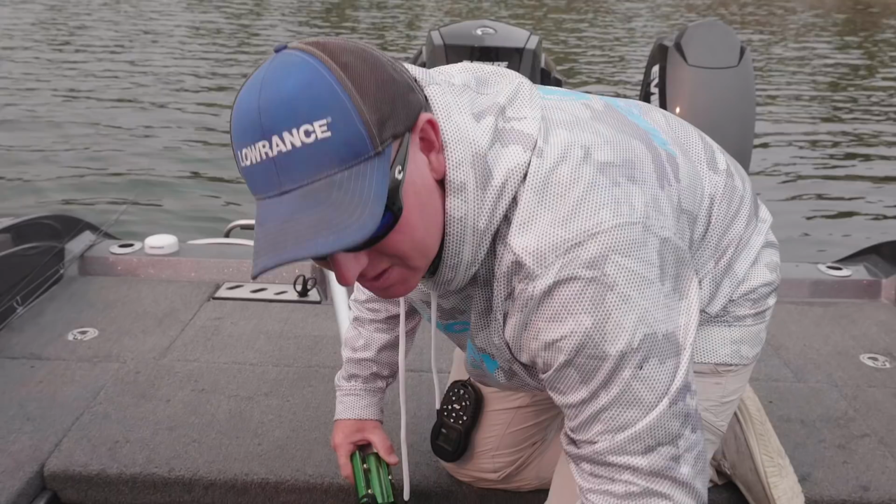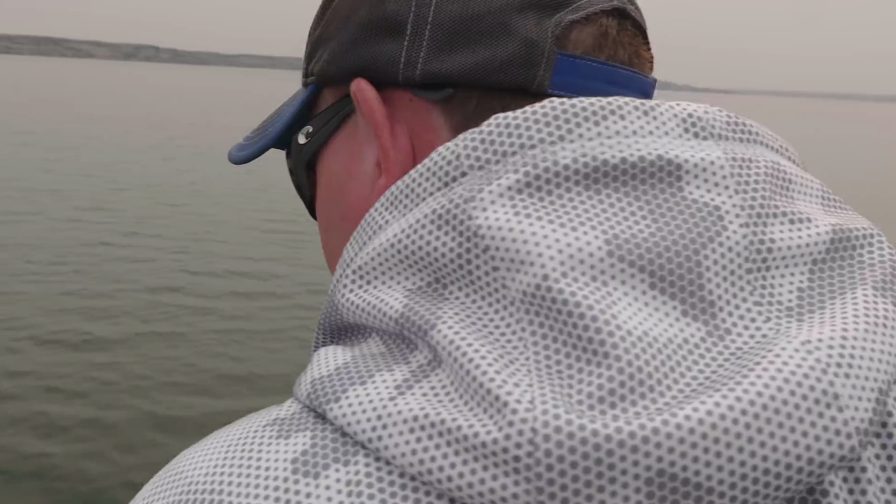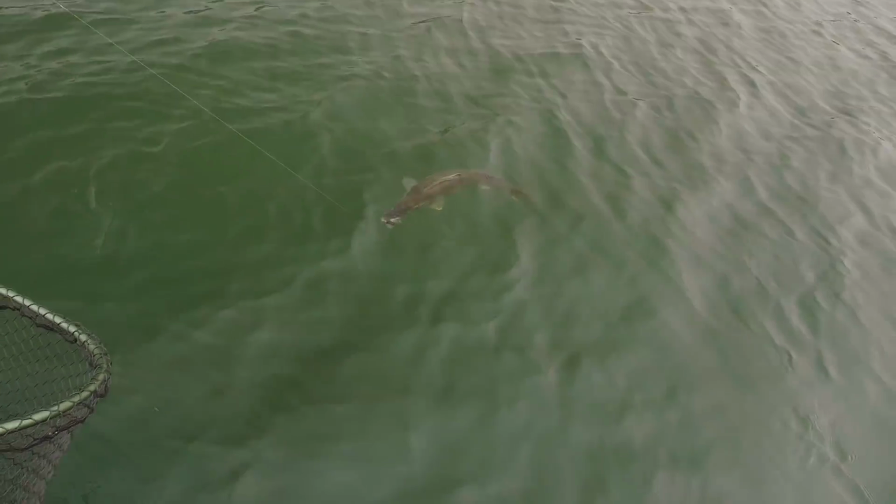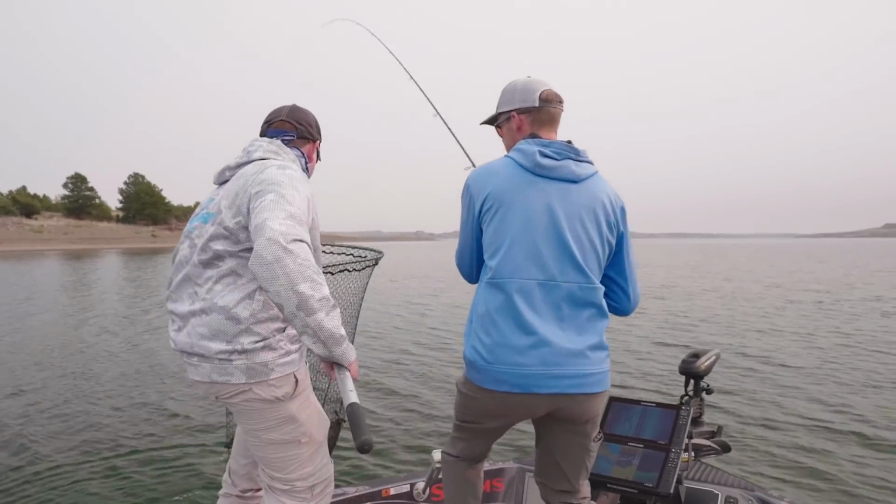Dude, it's a huge walleye. You got the net? Yeah. Okay, big walleye? Yeah, like a 28 or 30 inch. I got the net here. We're gonna bring it right up to you. This thing was going out to sea. Nice! There you go.